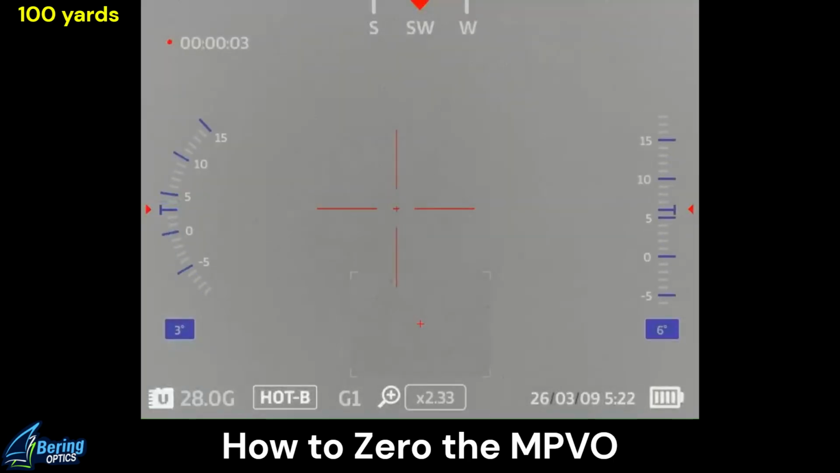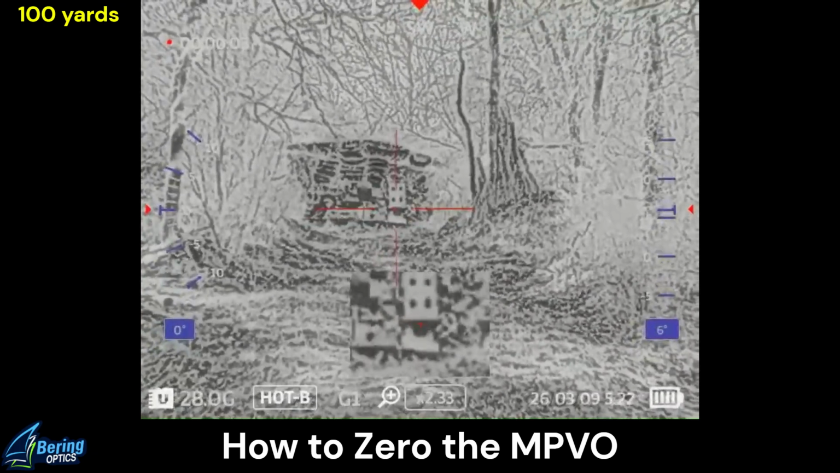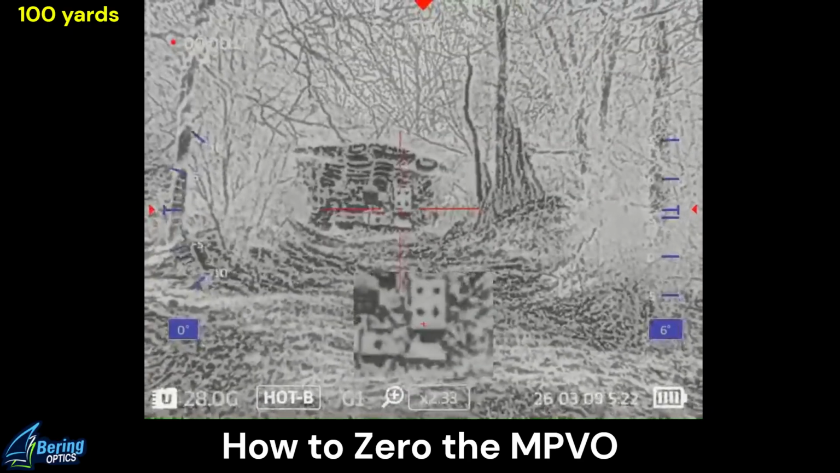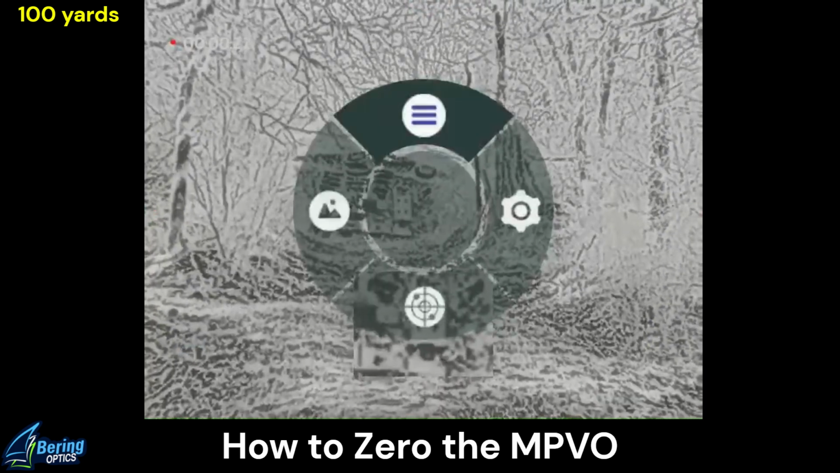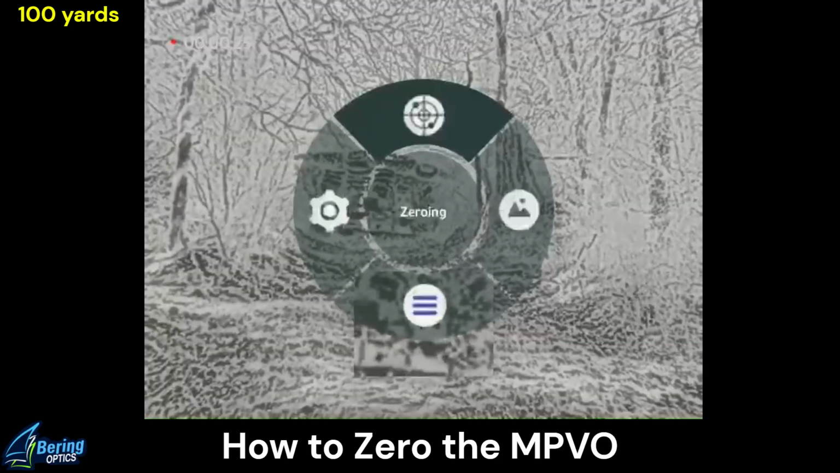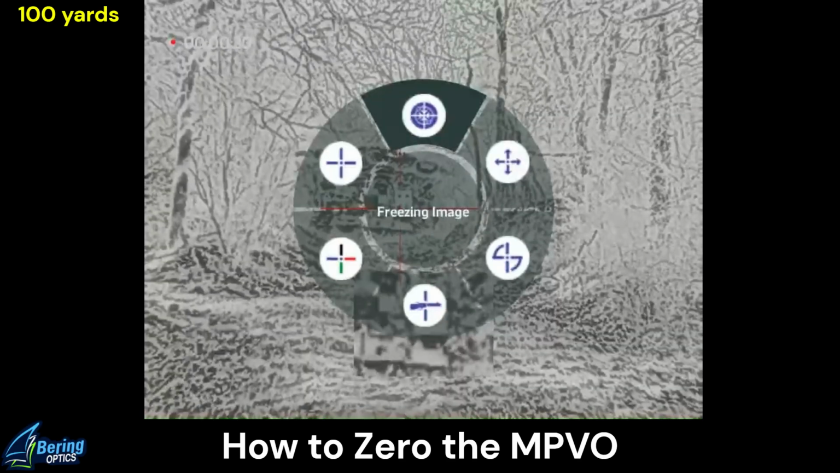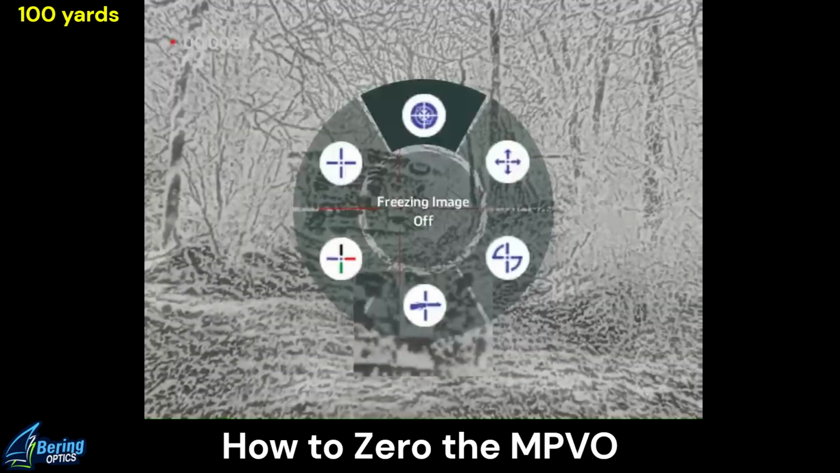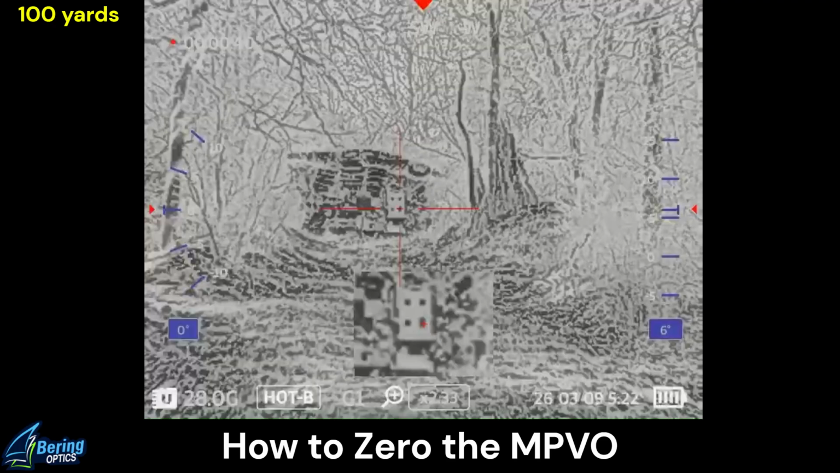Alright, I just pasted a hot hands over the points of impact. As you can tell, it's very hard to decipher. I can barely make them out. So let's go through the zeroing one more time. So we'll go to zeroing. Freeze frame. That's actually not a bad spot for the freeze frame.